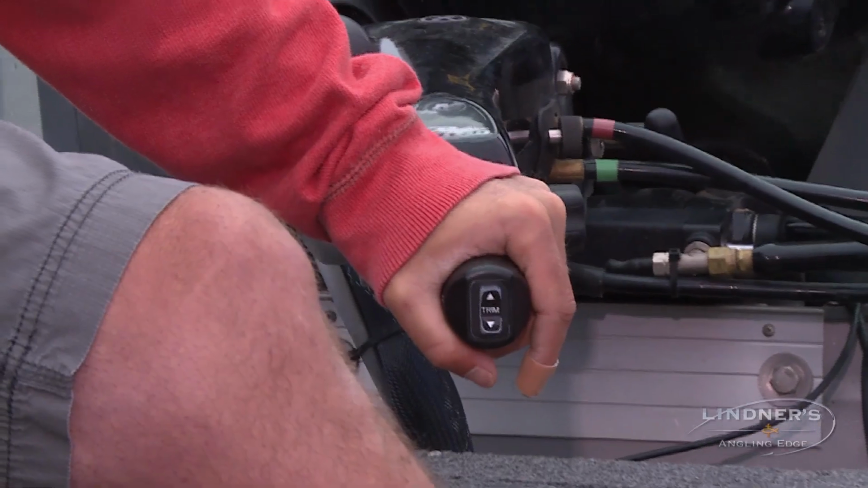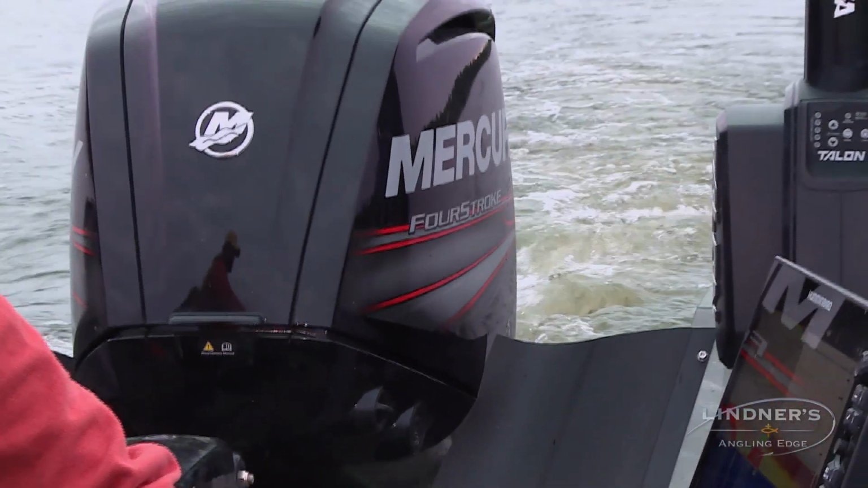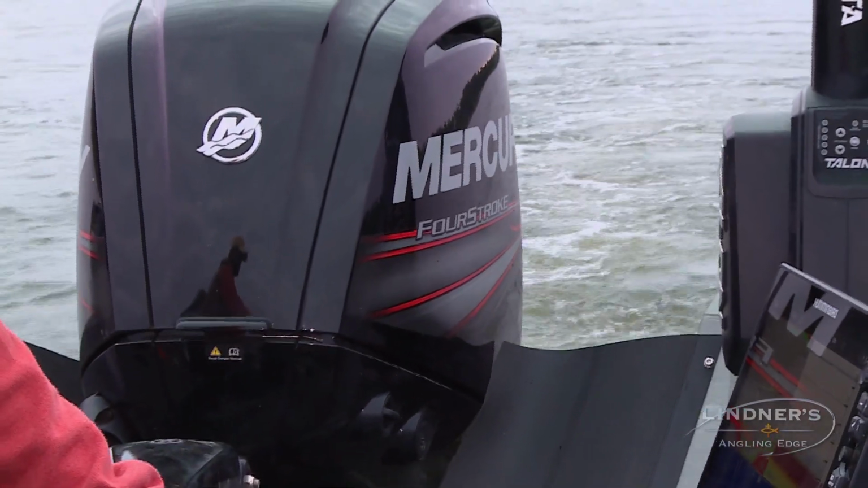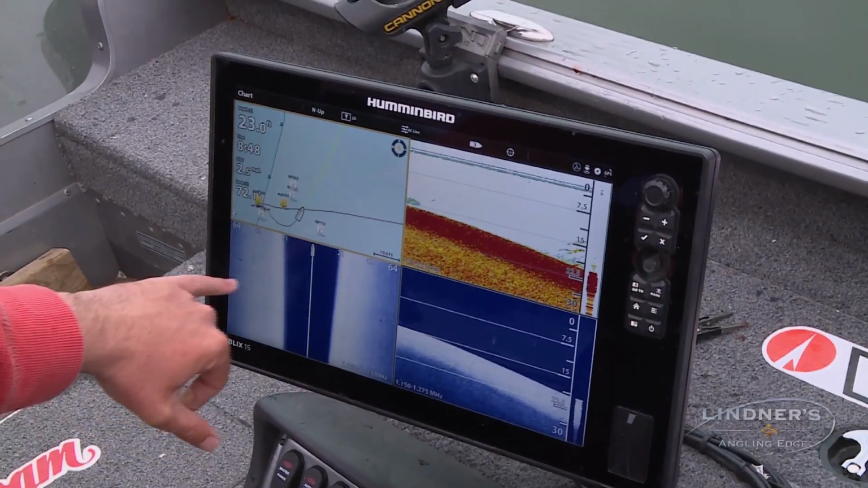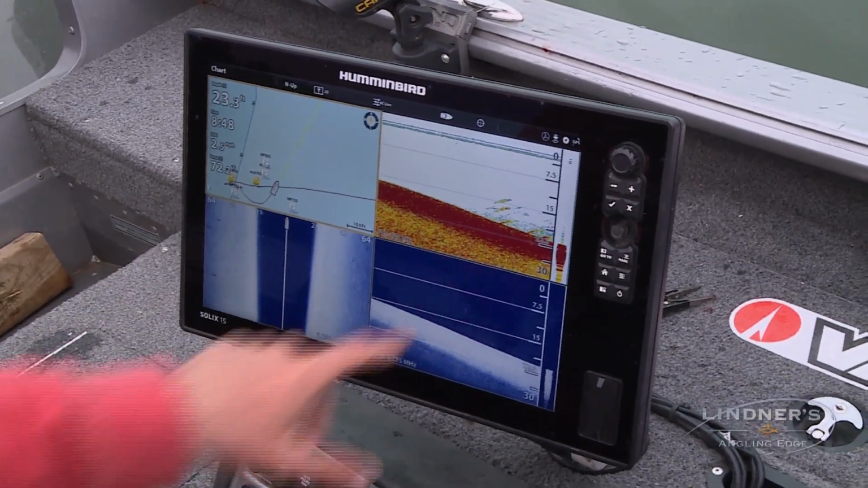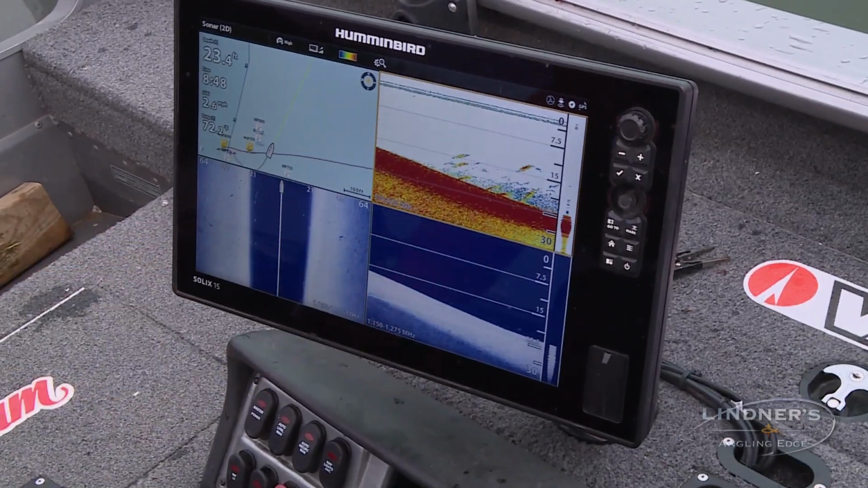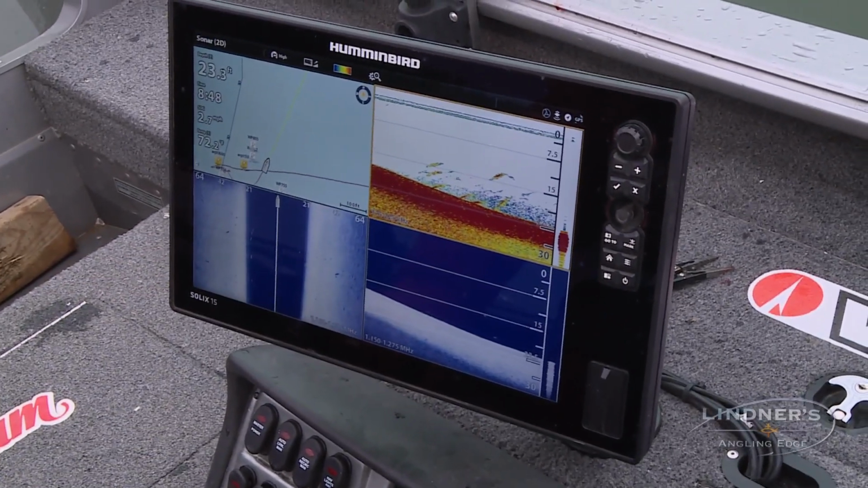So let me just rip you over to this first waypoint that I marked here, and you're going to see what I'm talking about in terms of a bottom composition change. You can see a couple more fish now. Look at that. That's a huge pile of fish. That's pretty close to that waypoint. Look at it. See this? As soon as we get to the edge here, boom, absolutely loaded with fish.